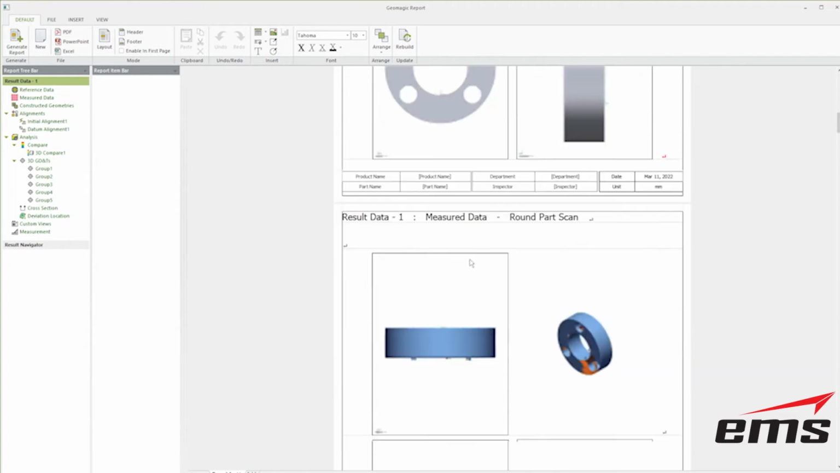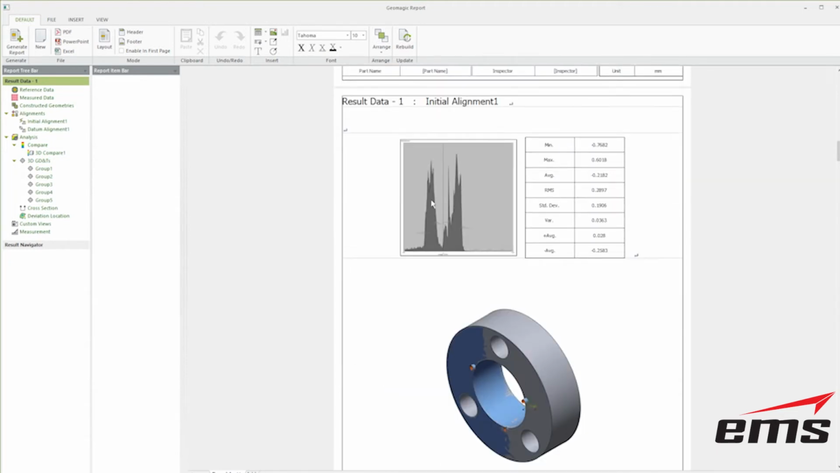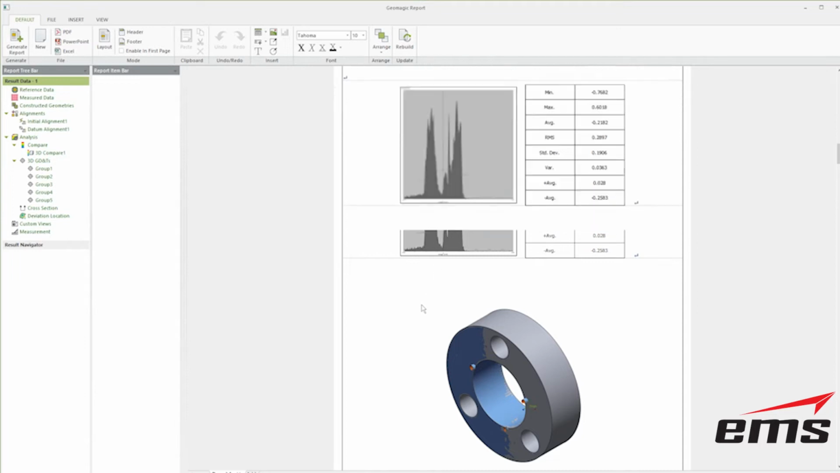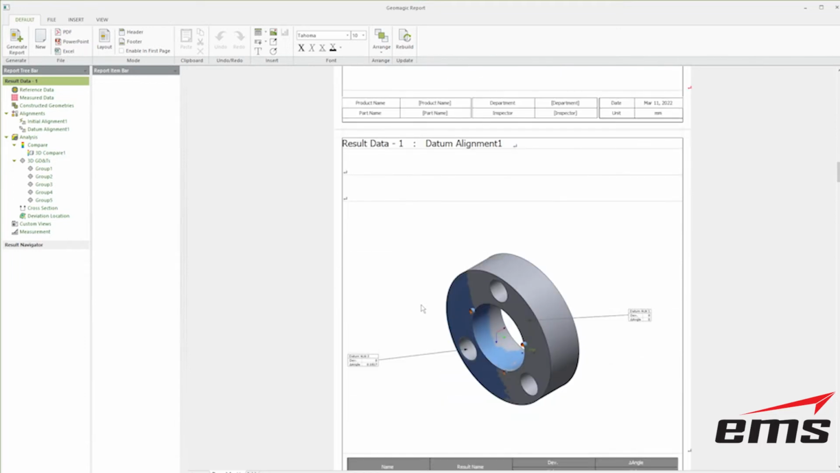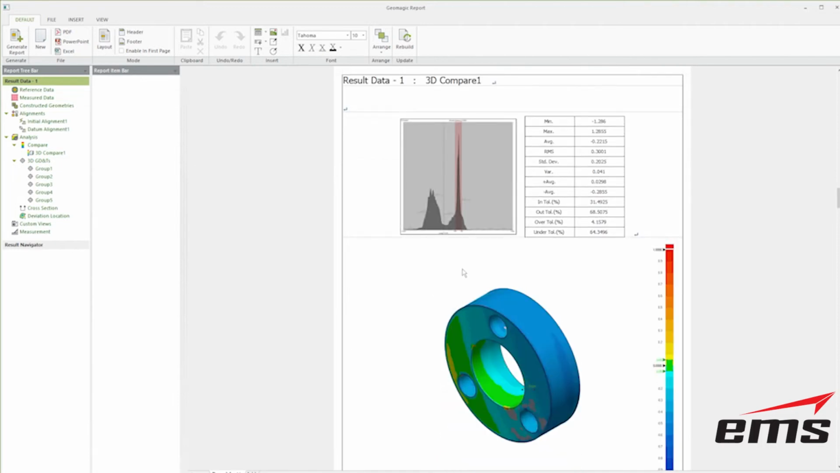So here's our CAD file. Here's the scan data. Here is the initial alignment, the distribution. You can see the min, the max tolerance, the average, the RMS, the standard deviation, etc. There's our datum alignment. So we see that. And then here's our 3D compare. Now you can see the results of that after that datum alignment.